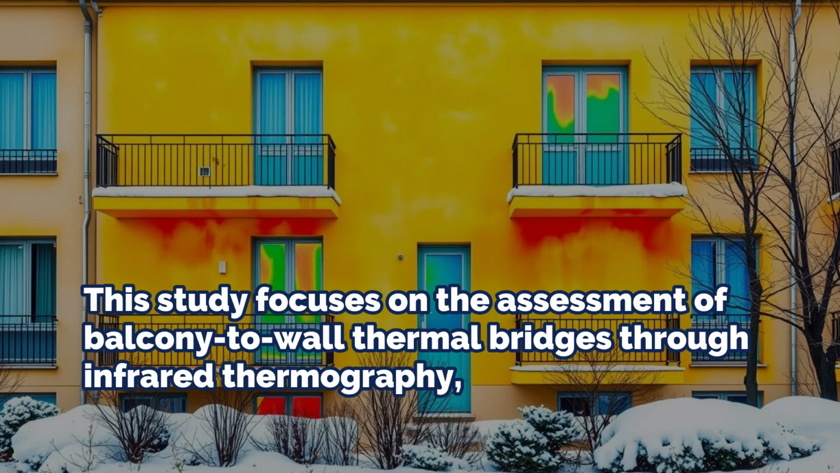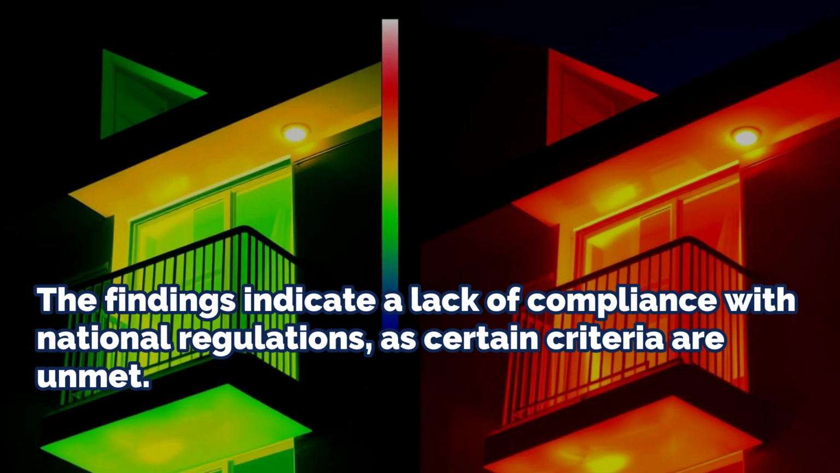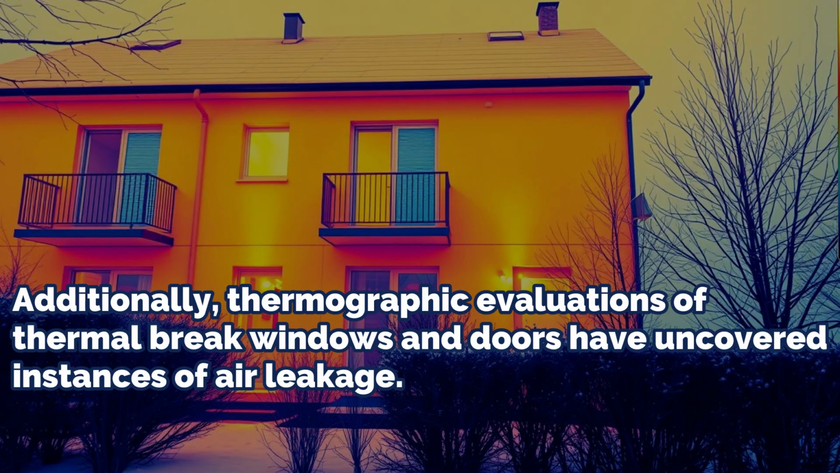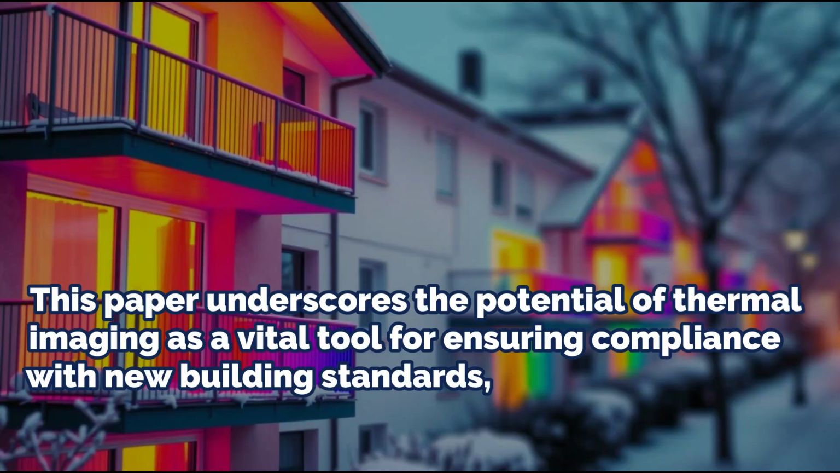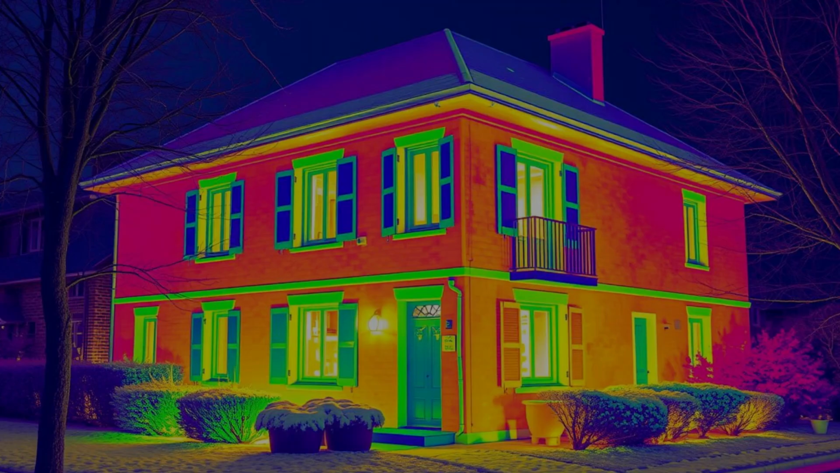This study focuses on the assessment of balcony-to-wall thermal bridges through infrared thermography, showcasing its application in a contemporary residential building in northeastern France. The findings indicate a lack of compliance with national regulations, as certain criteria are unmet. Additionally, thermographic evaluations of thermal break windows and doors have uncovered instances of air leakage. This paper underscores the potential of thermal imaging as a vital tool for ensuring compliance with new building standards.